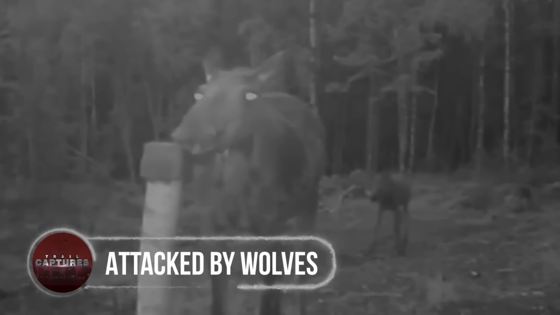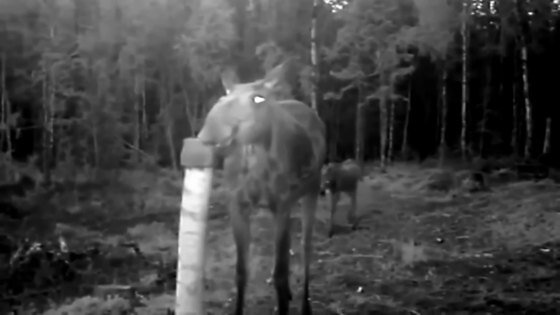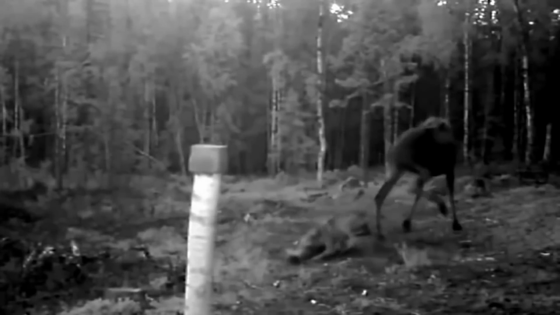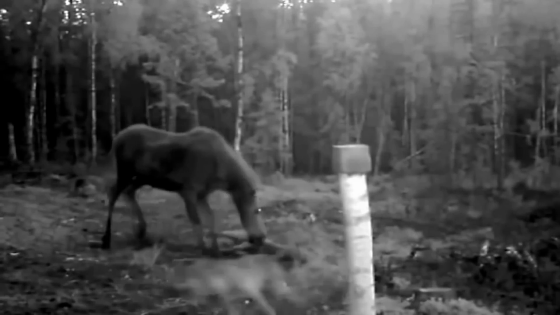Attacked by wolves. This trail cam footage opens with an adorable moose mother wandering around along with its young calf. Initially, all went well, as the mother moose could be seen protecting its young calf from the wolf. But then suddenly, the video took a horrific turn when the mother turned back and, instead of the wolf, accidentally kicked its calf in the head.